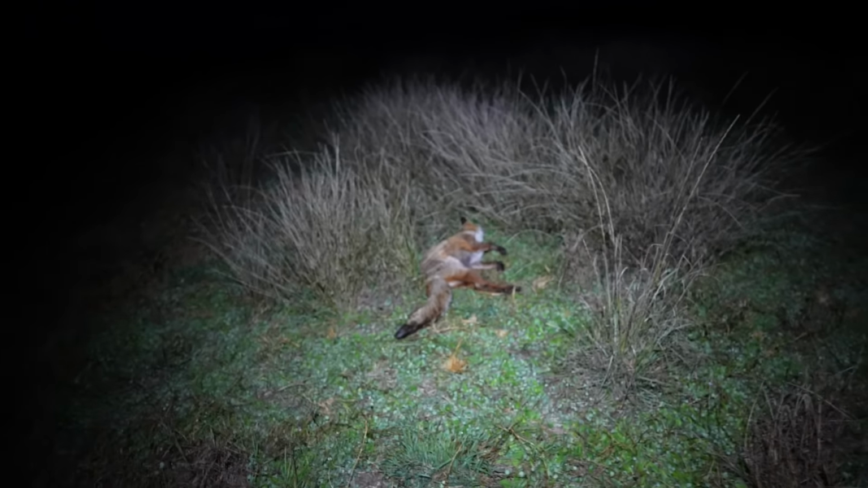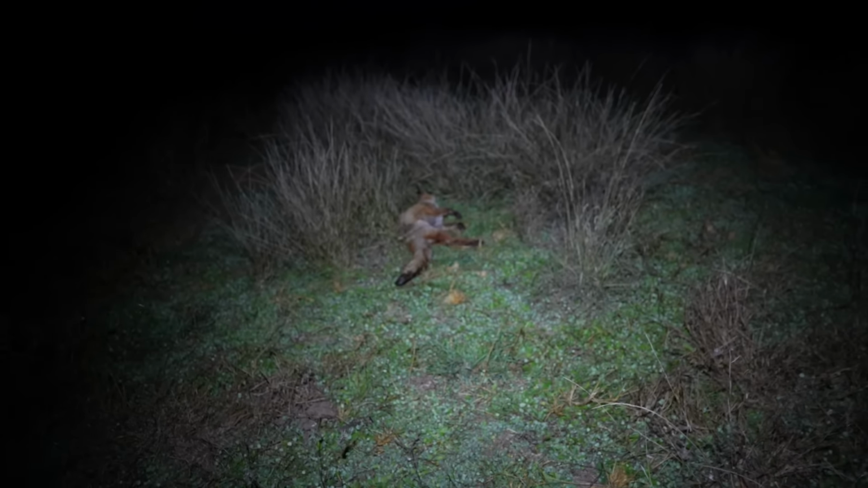Here's our fox. Yeah, nah, we're not going any closer than that. He is not in a good way.